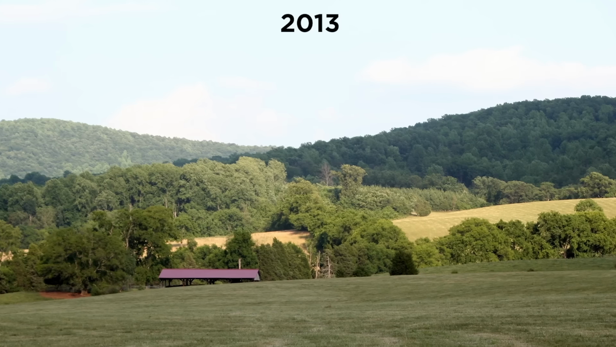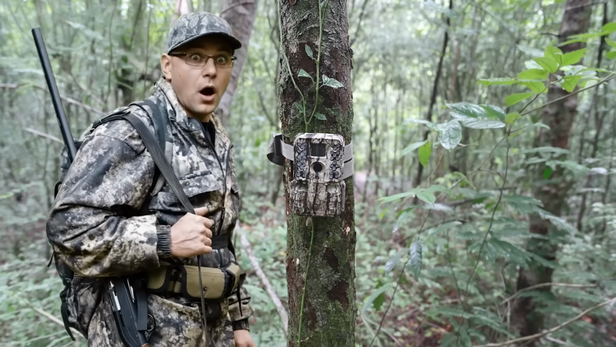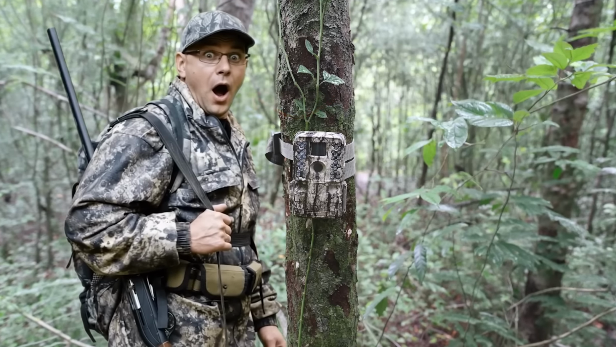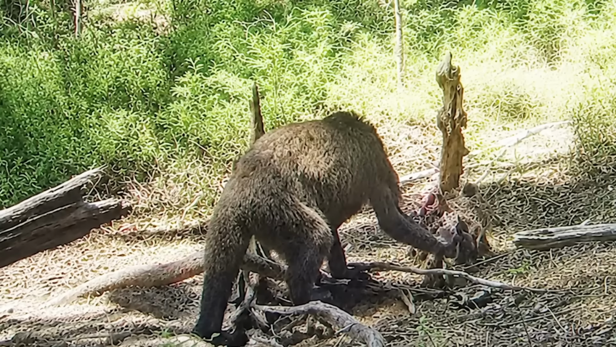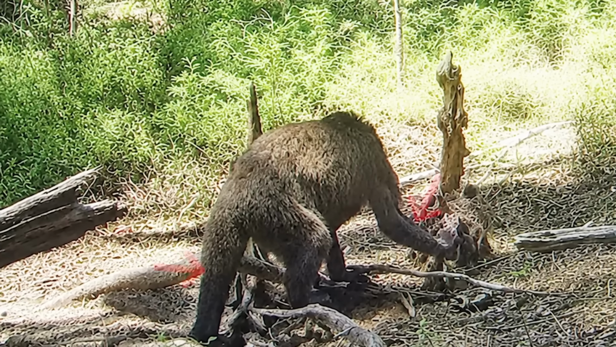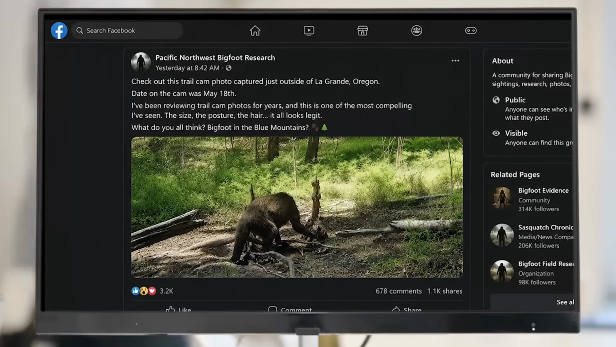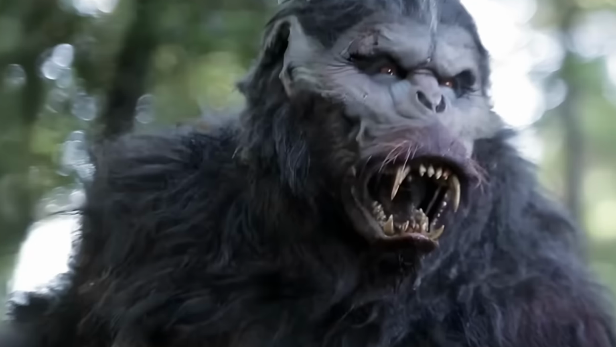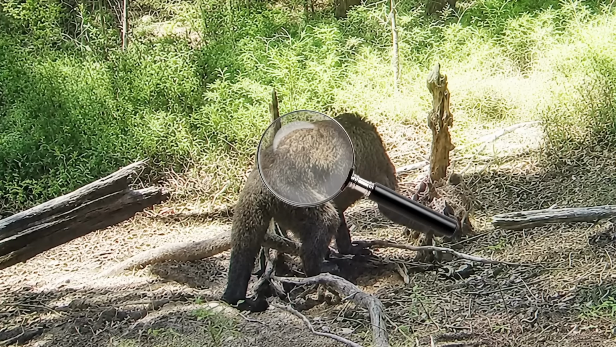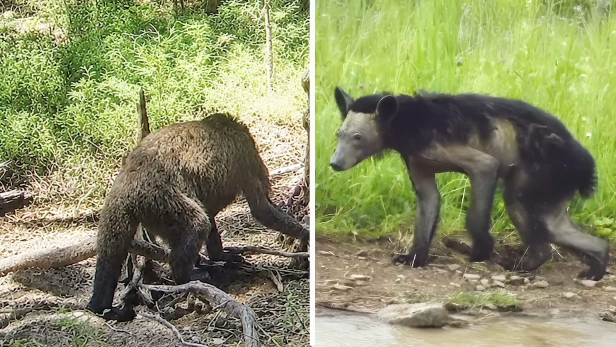In 2013, along the mountain ranges of Southwest Virginia, trail camera user Roger Williams caught a photo of something he couldn't believe. A large, hulking black mass with bare arms and legs, almost humanoid in appearance. Once it reached the internet, it was met with masses of Bigfoot and Sasquatch fans claiming the beast was a legendary monster. But on closer inspection, it doesn't seem half as likely when compared to this image of a mangy bear.